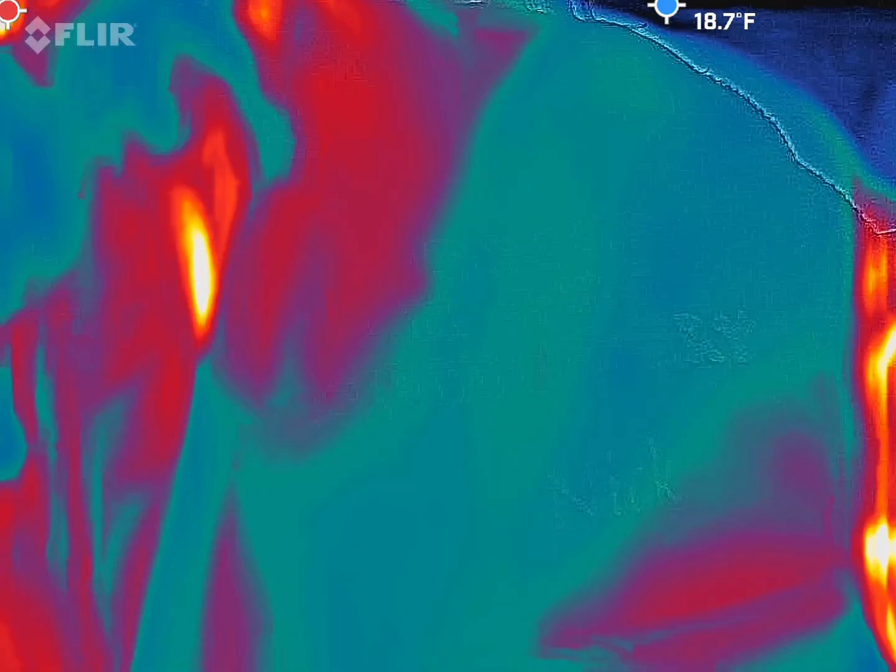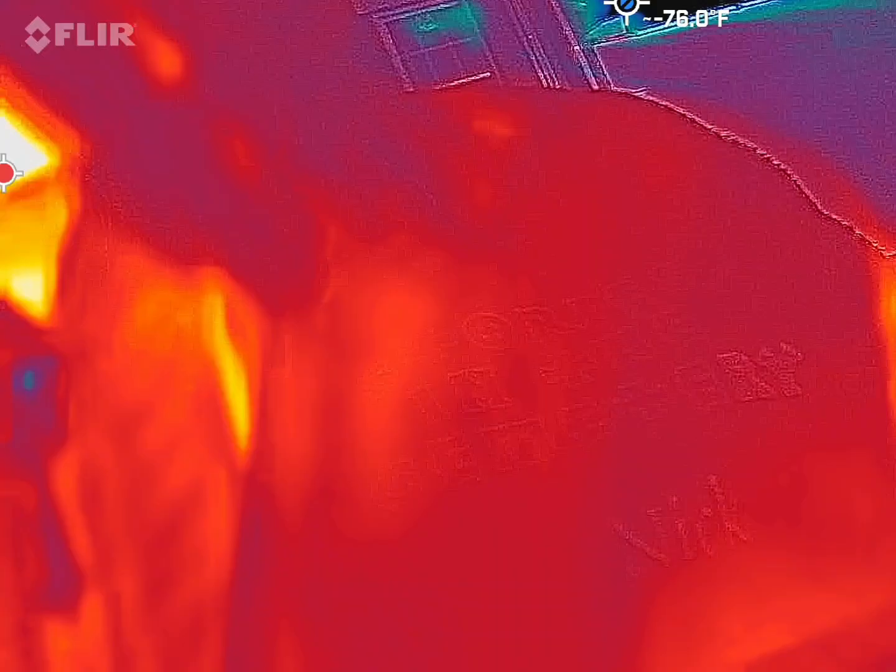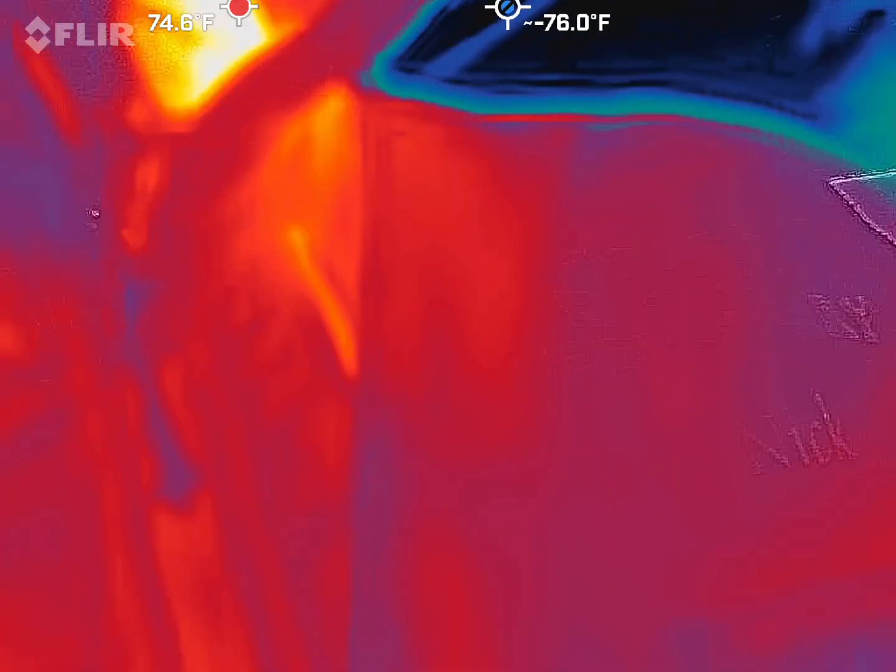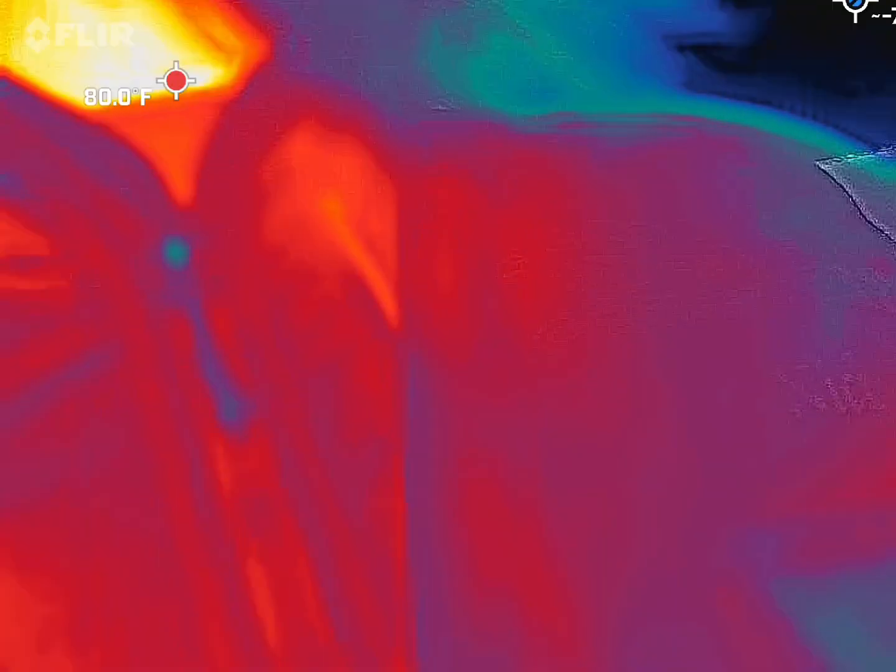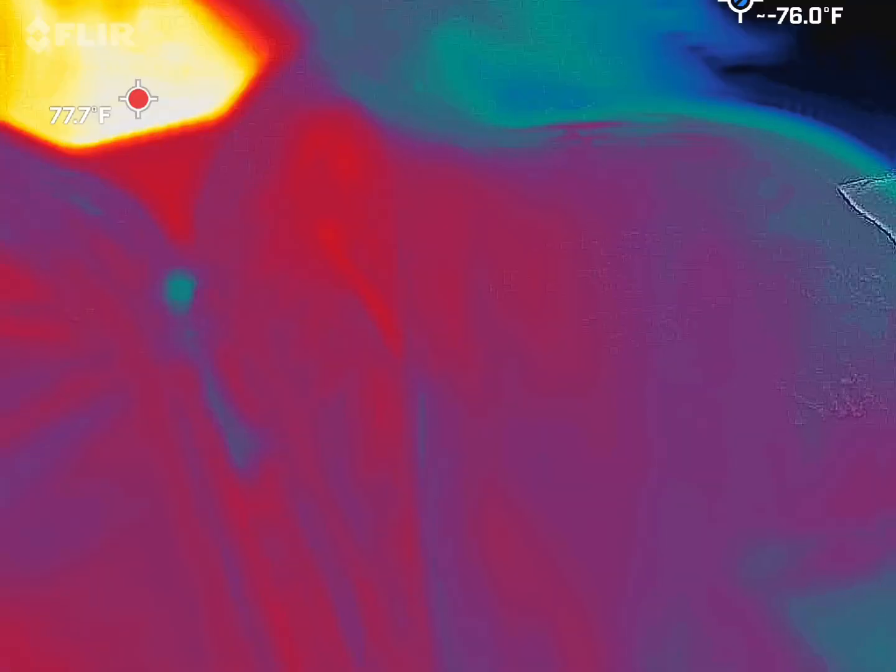We're always going to have blue and black inside this frame because, A, it's cold out here. But I want those blue and black areas to either move or to take shape. When I say take shape, I want a head, shoulders, moving arms, and legs. That's what I'm looking for when I'm spot checking this video. That's what we've caught with it in the past. Hopefully we'll capture that again.